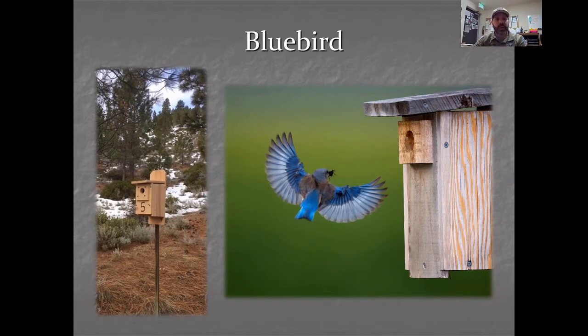Last year we checked the boxes, and unfortunately we did not have any bluebirds nesting. We did have some other birds like nuthatches and so forth. Every year we clean out the boxes, and then when the spring migration comes into play, we're hoping that maybe this coming year we can get some bluebirds nesting. That's pretty exciting, and we're keeping updates on our Facebook page for Davis Creek regarding this project.